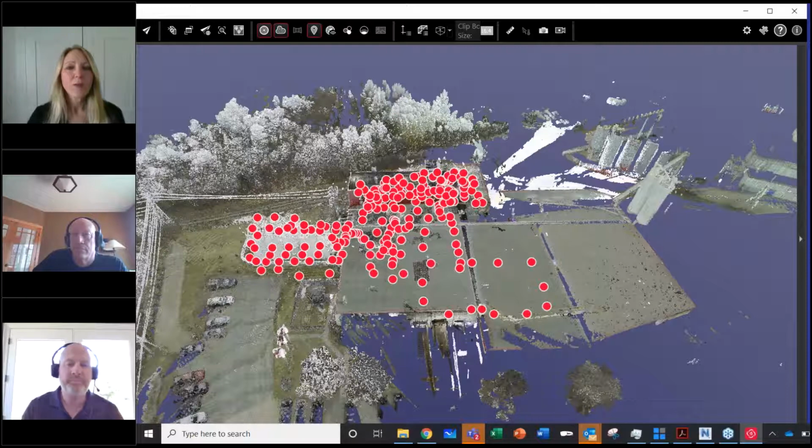So if you were talking to a plant that's looking at, okay, I need to get data out of my plant for whatever reason, I've got to get it quickly. What would be the key takeaways that you would want them to understand based on your experience using laser scanning?